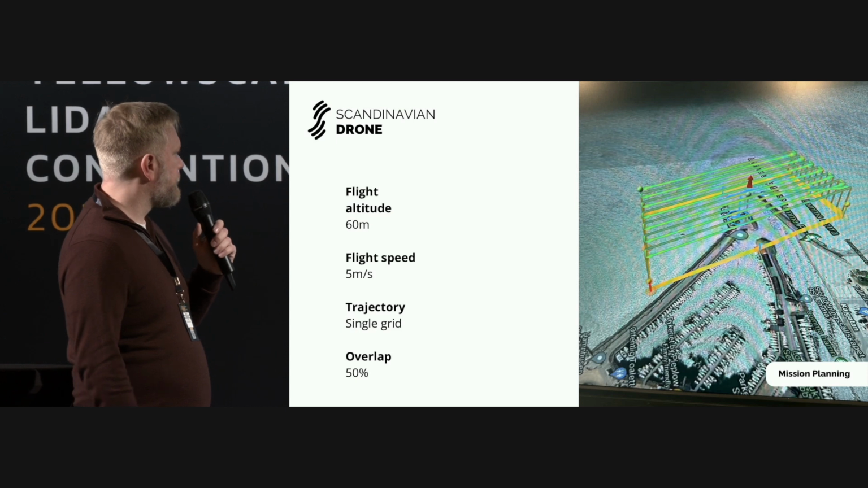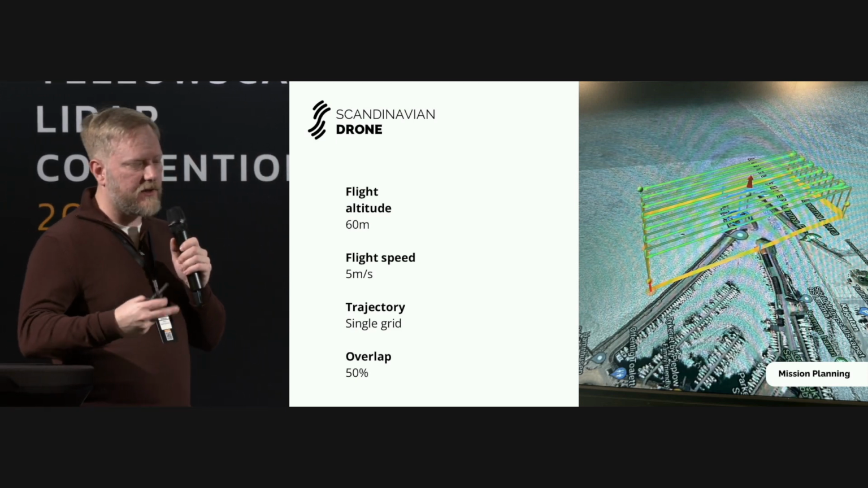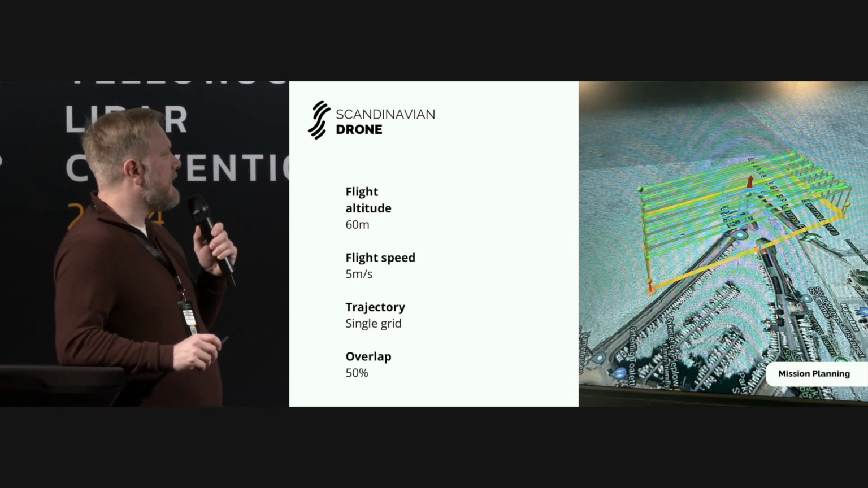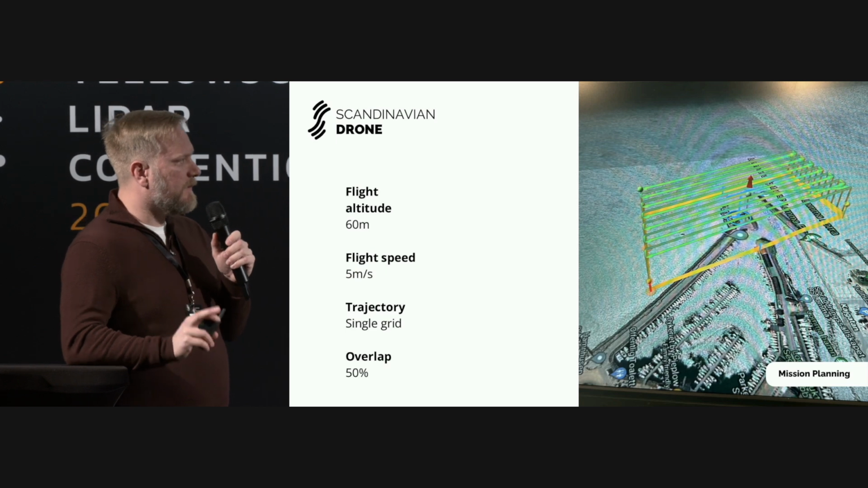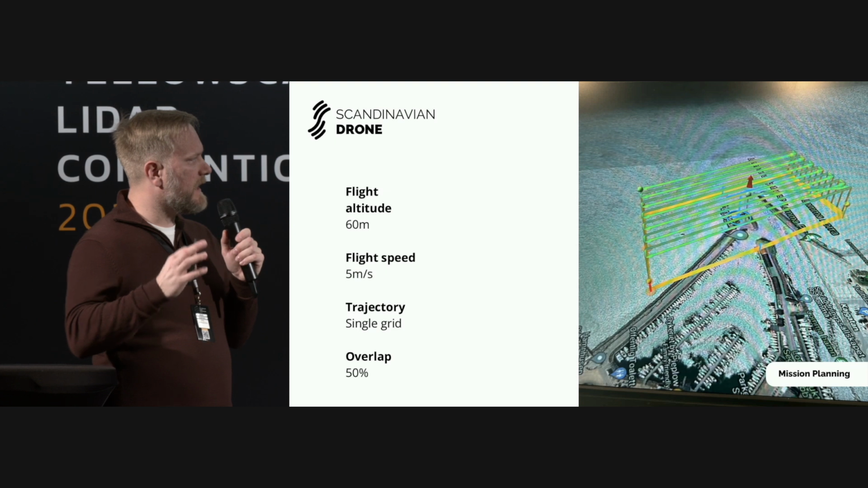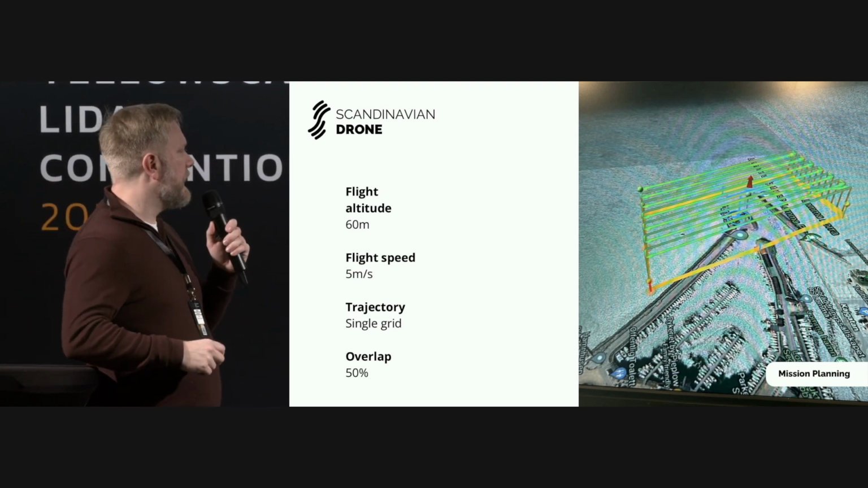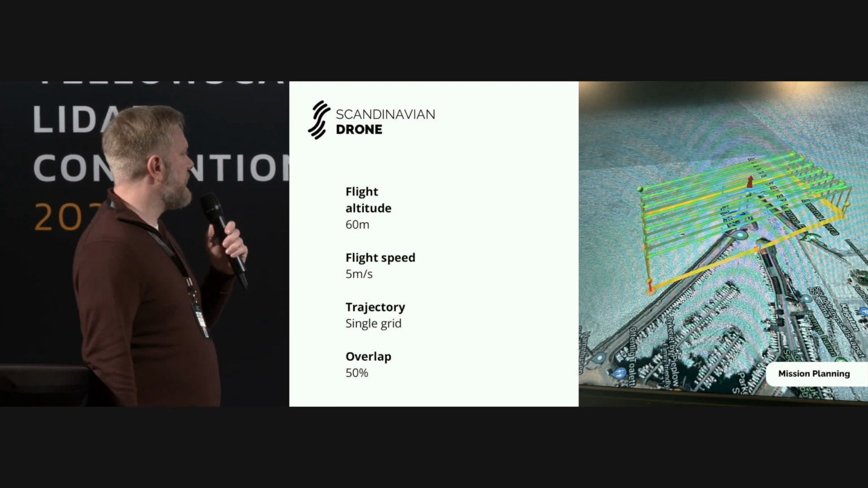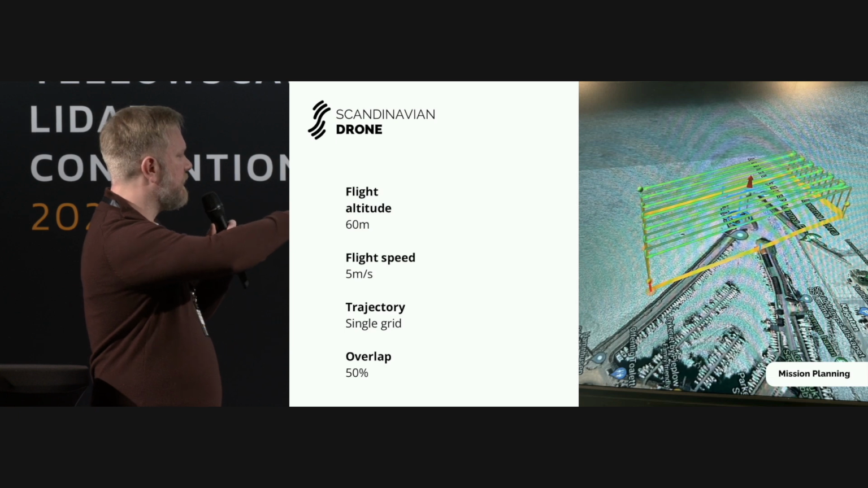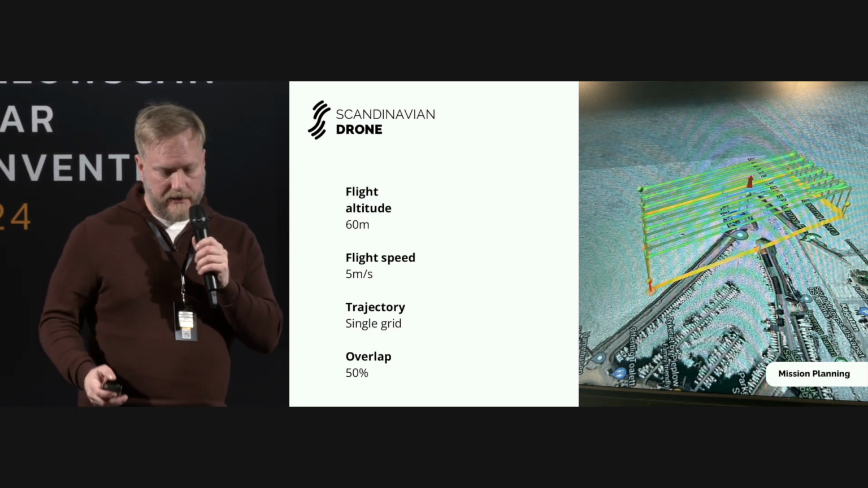And to do the actual flights, as I mentioned, we use UGCS. It's a screenshot here. We did quite a few flights at different altitudes and so on, but the one that I'll focus on here was basically 60-meter altitude, approximately 5 meters per second in flight speed, just a single trajectory back and forth with a target of 50% overlap.